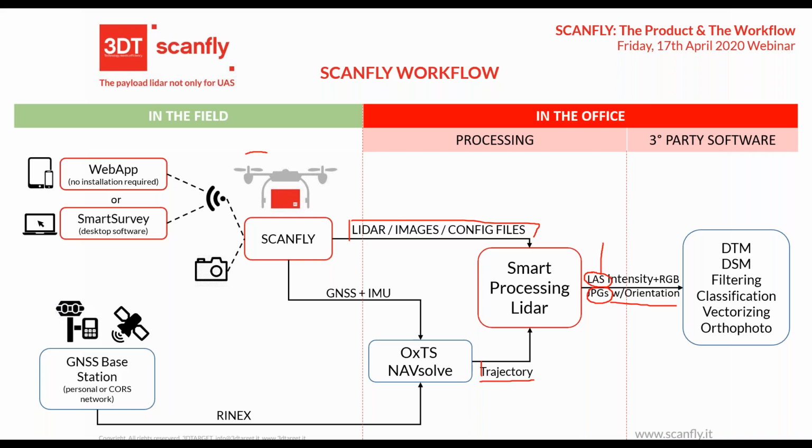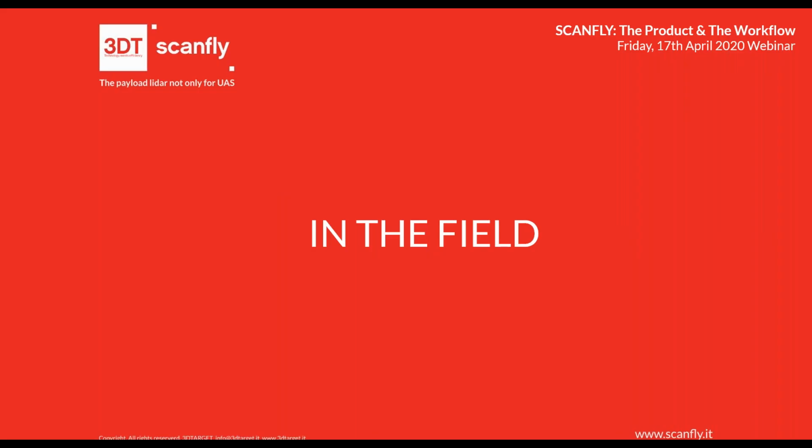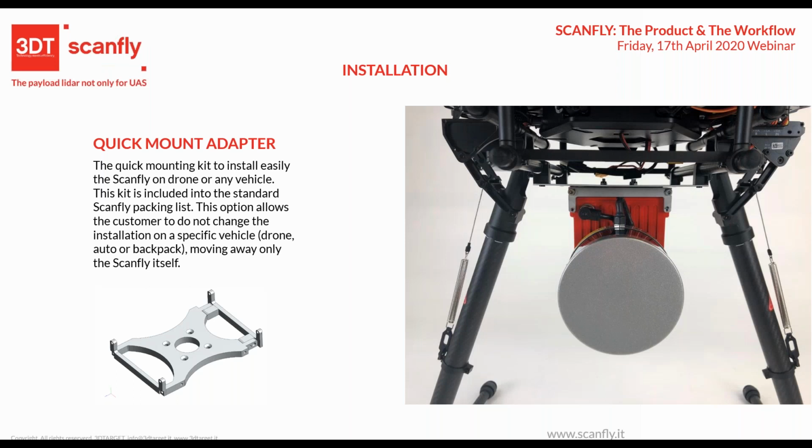Okay, I can move. Yeah, next slide. In the field, installation is very easy. Here you can see the quick mount adapter, which you can mount on every drone with 4 screws. Here is a typical installation. I think this is a DJI Matrice 600.